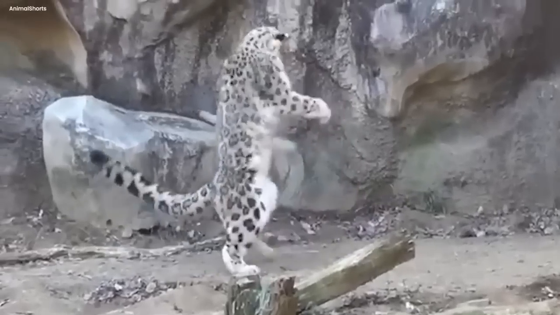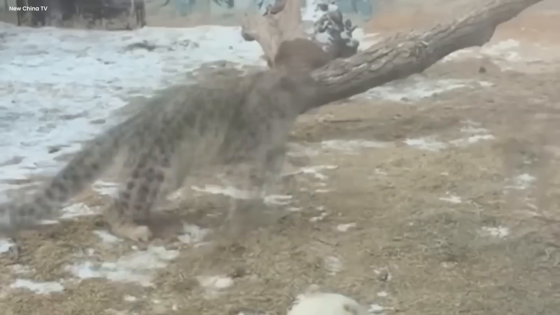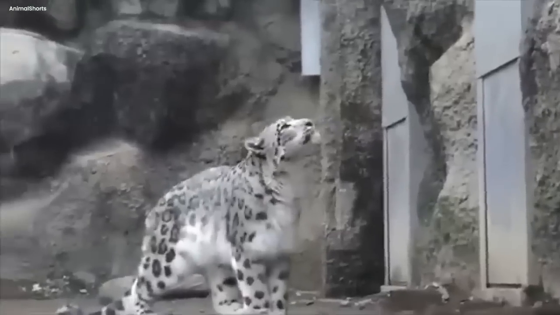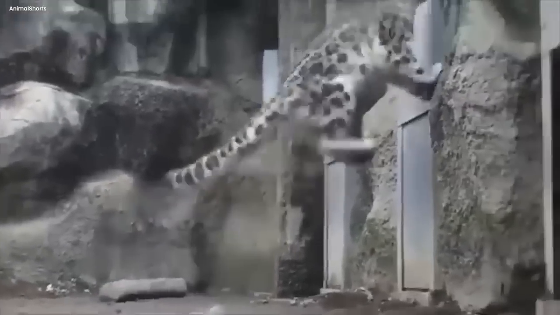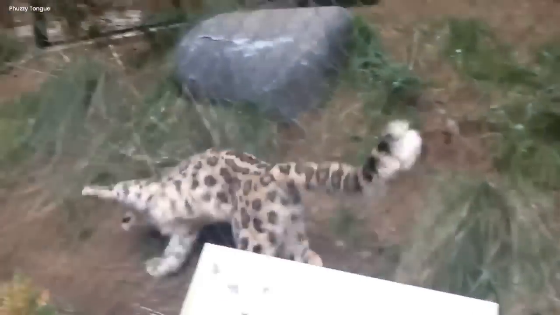This sleek hunter was part of the big cat family, but just like its smaller relatives, it still carried the heart of a cat. With eyes sharp as emeralds, it stalked through the green, each muscle coiled and ready to hurtle.